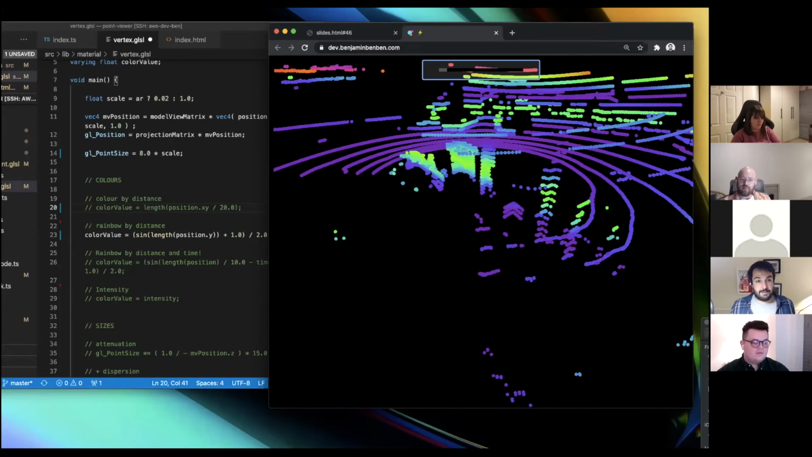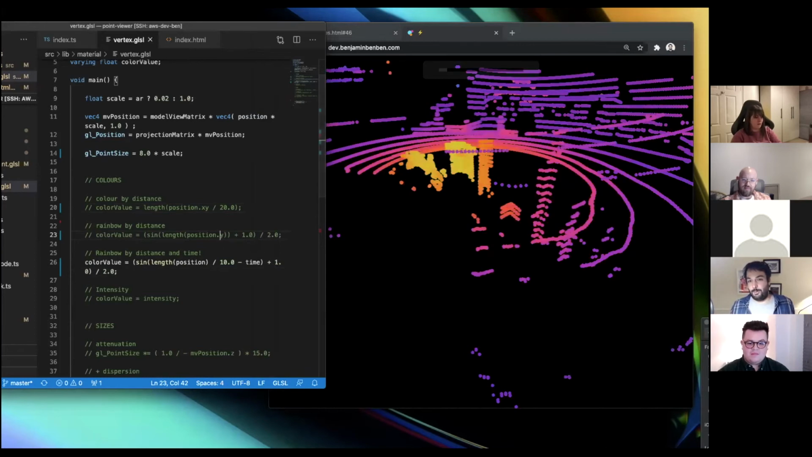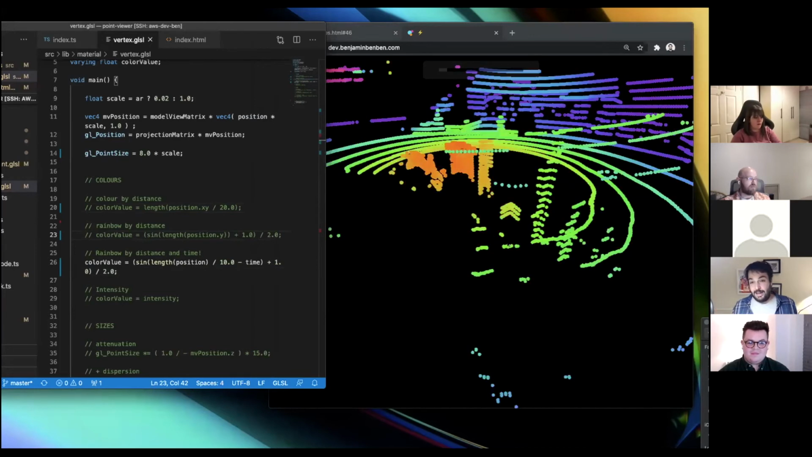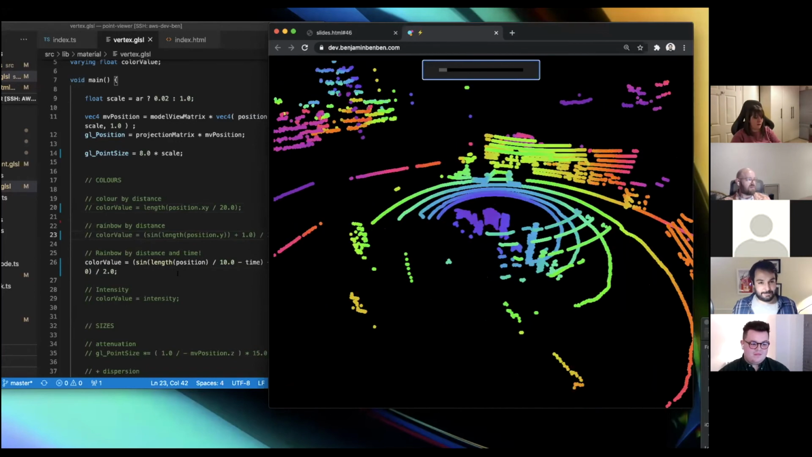Cool. What's nice and fancy as well with these is it's really efficient to have these things called uniforms that change over time. So here we're using the position and time as well, using that same sine wave for coloring. And when we do that, we get this kind of pulsy, animate-y thing. So you can see, yeah, it looks pretty futuristic.